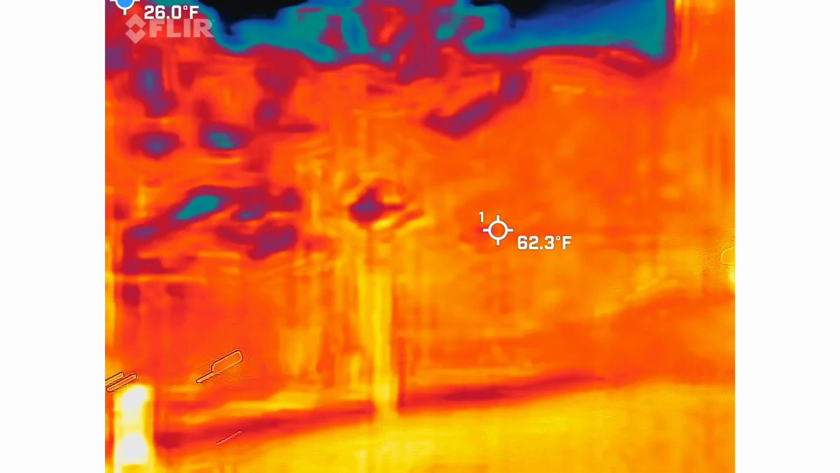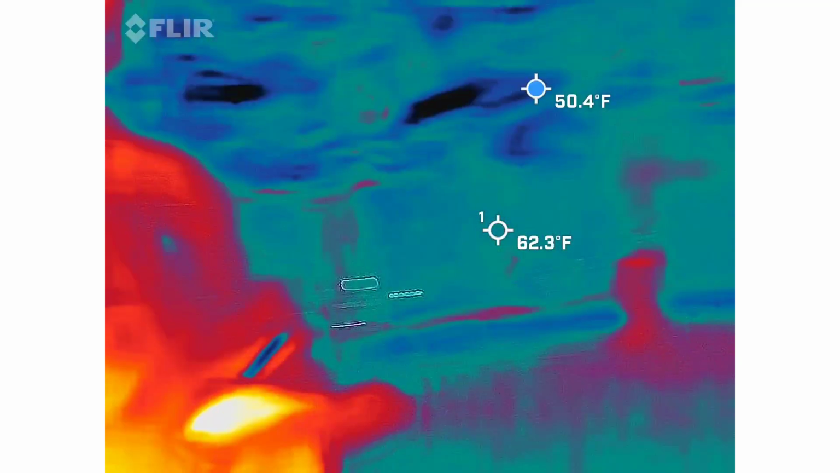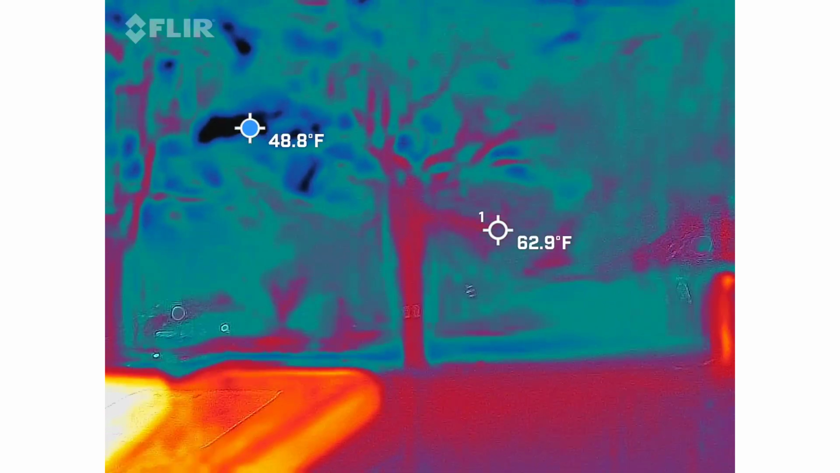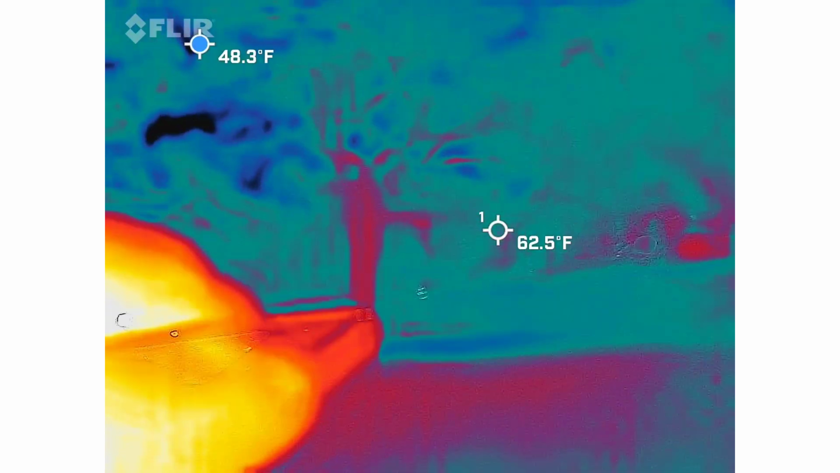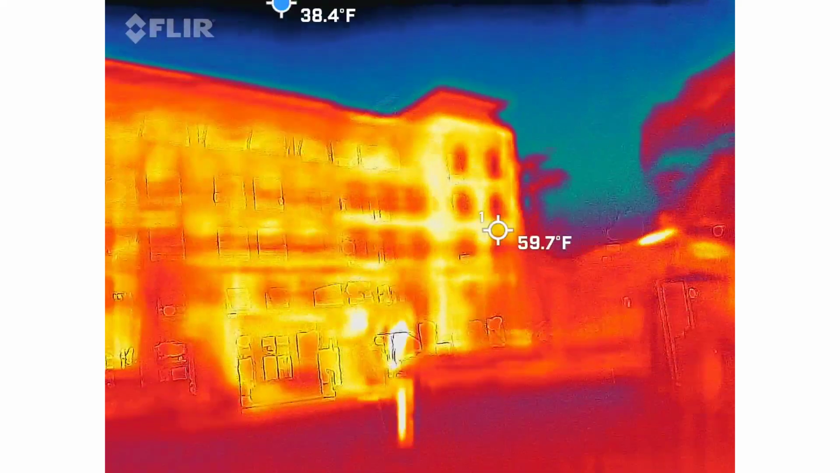See, this is what mine does with the night photos. Well, how is that different than mine? Look at yours of the steeple. Right. So let's take a picture of that. I have one right here.